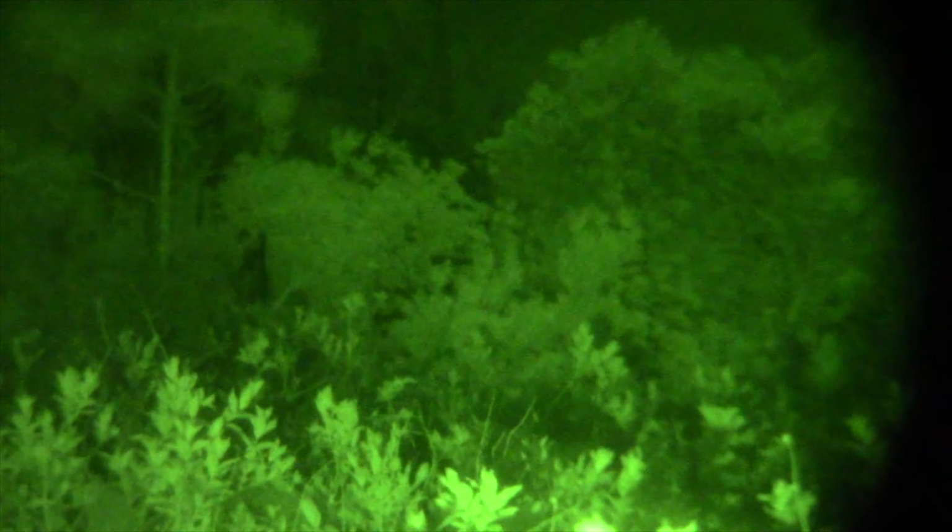It's a giant human type being with light gray or white skin right there. It's huge, 10 feet tall. Huge rectangular eye sockets, huge nose. It's just standing there watching us.